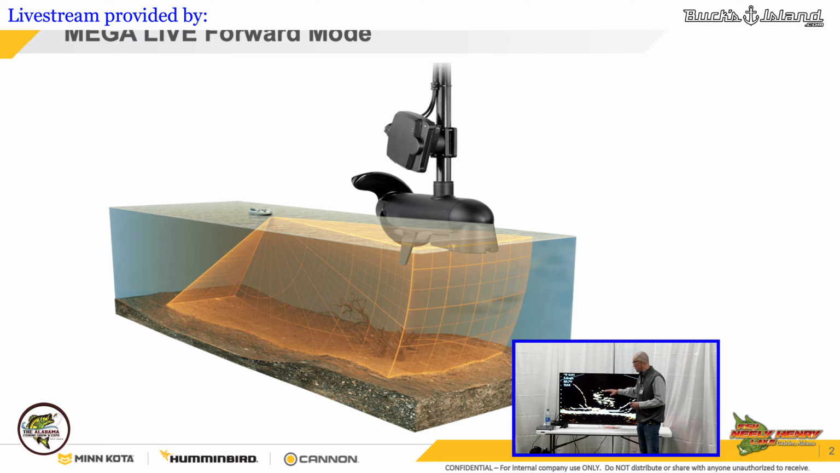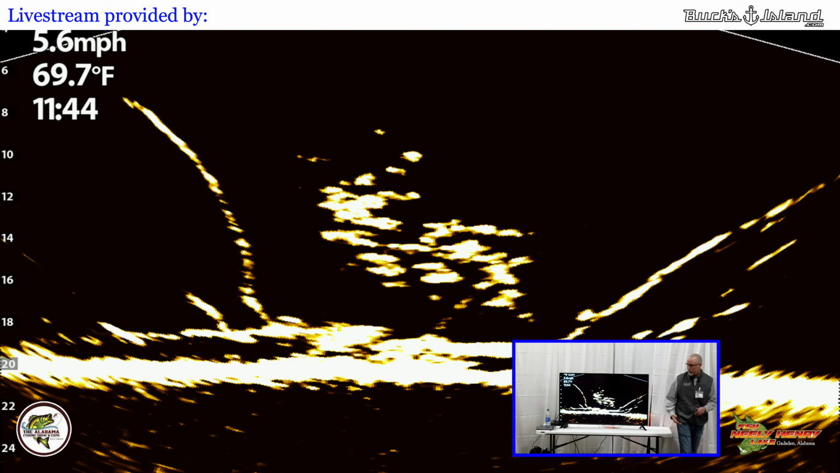So live technology, being able to see in different modes. This is our down view. You can see this is a stack of crappie that we had up here that you can take a look at and watch your bait, watch you present that, seeing the fish behavior. And that's kind of what this is all about. And one thing that Live has talked about and really taught a lot of us anglers is the behavior of the fish.